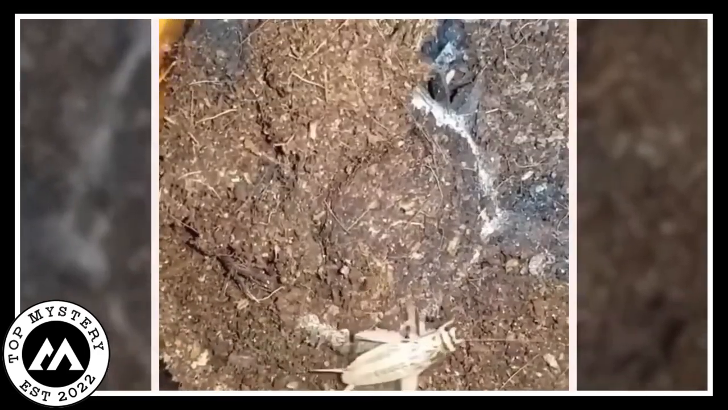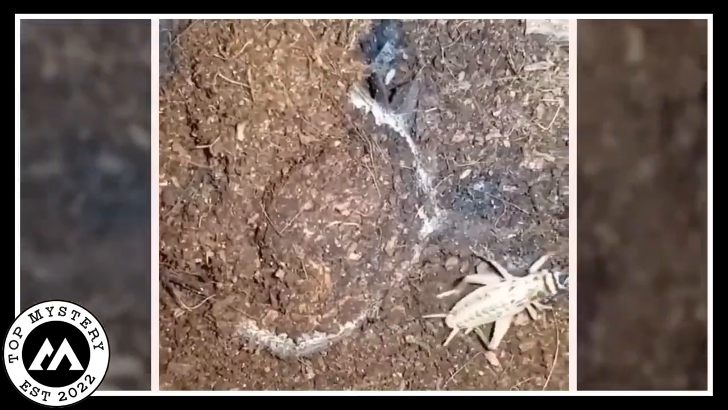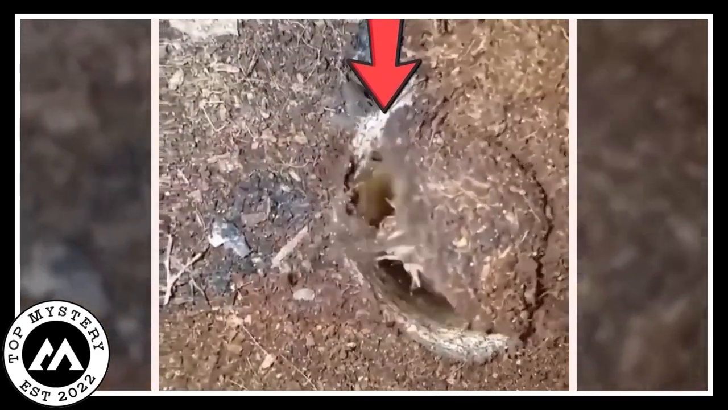Then, here comes the genius part. It sets up this trip line, a spider-style security system. If anything steps on it, bam, it's showtime. Now, the prey, thinking it's just another day in the bug world, strolls along and hits that trip line.